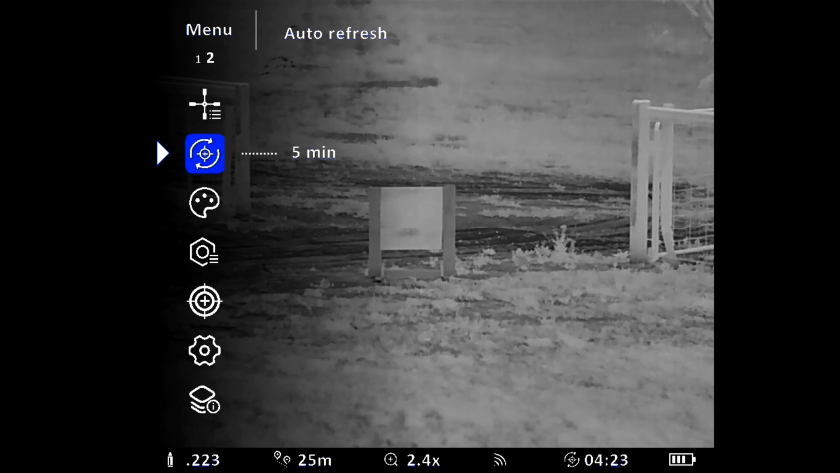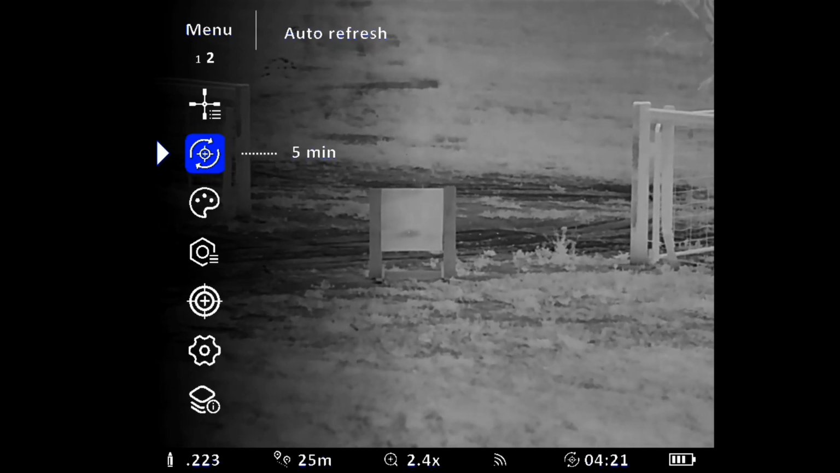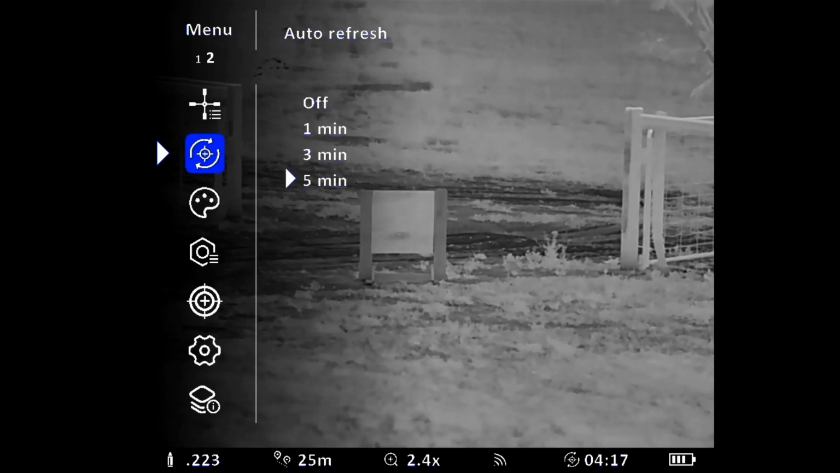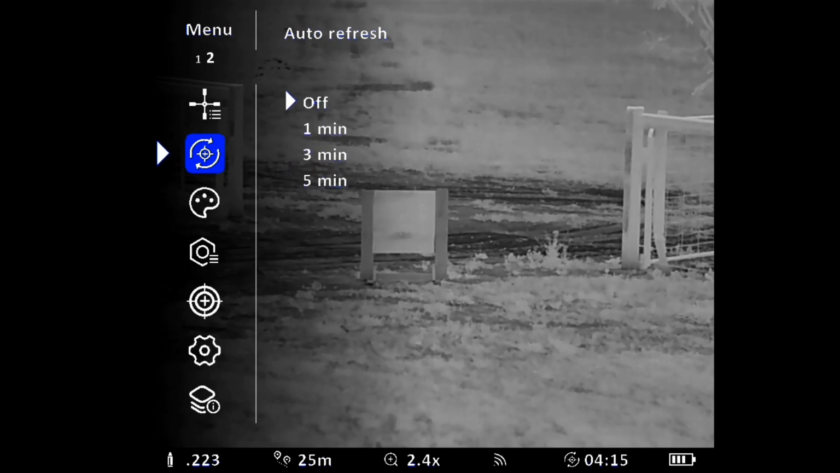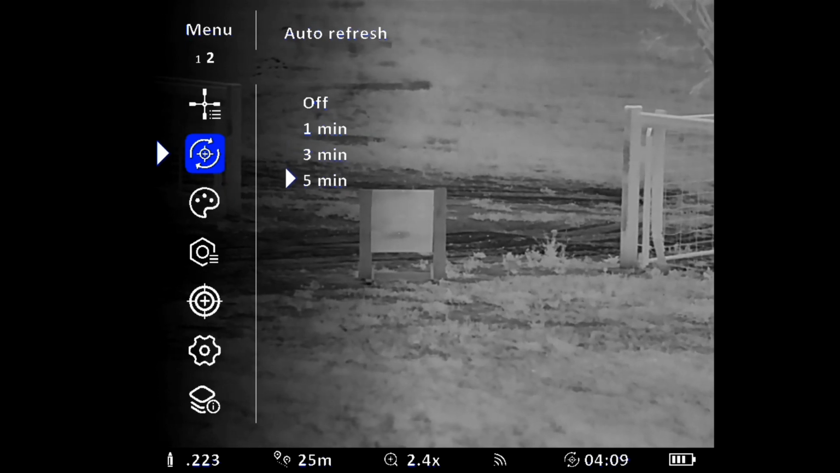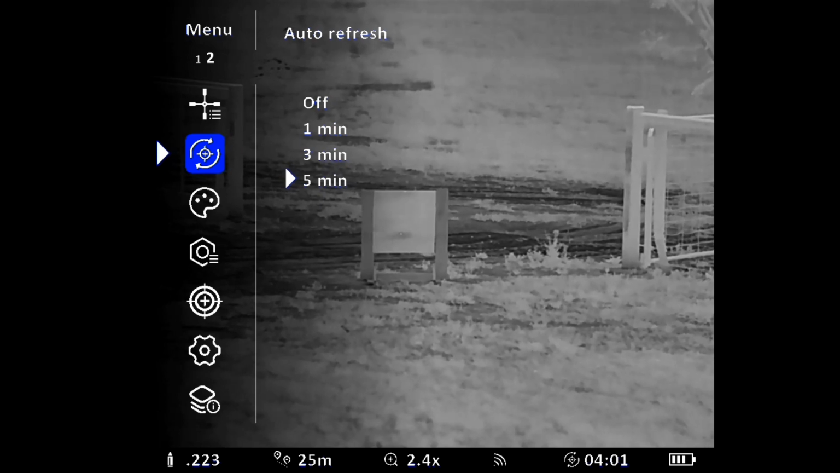This is how you can change your shutter timer. So I think I've got it set on 5 minutes. You can have it off, 1 minute, 3 minutes, or 5 minutes. That's your auto shutter. You leave it off, so if you want to take a shot, you can just manually press it to recalibrate it if it needs recalibrating.